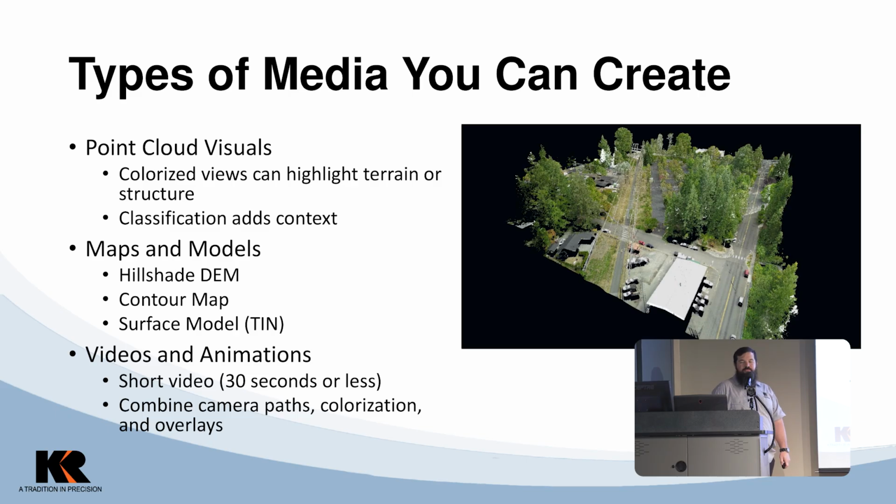Then you get into your maps and models. So you create that hill shade DEM, contour map, a surface model, and you take a snap of it. It grabs your attention, right? It sounds kind of goofy, but use some contrasting colors. Obviously, if you have a dark gray TIN model, you don't really want to put your contours on that in a light blue color that might blend in. You want them to pop.